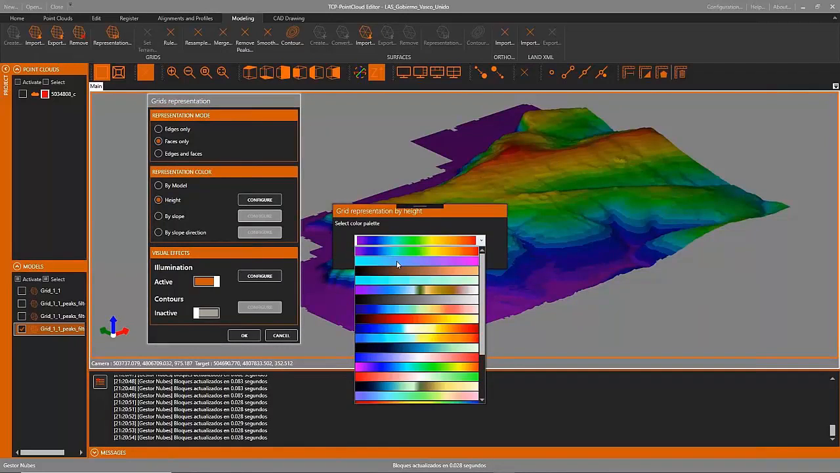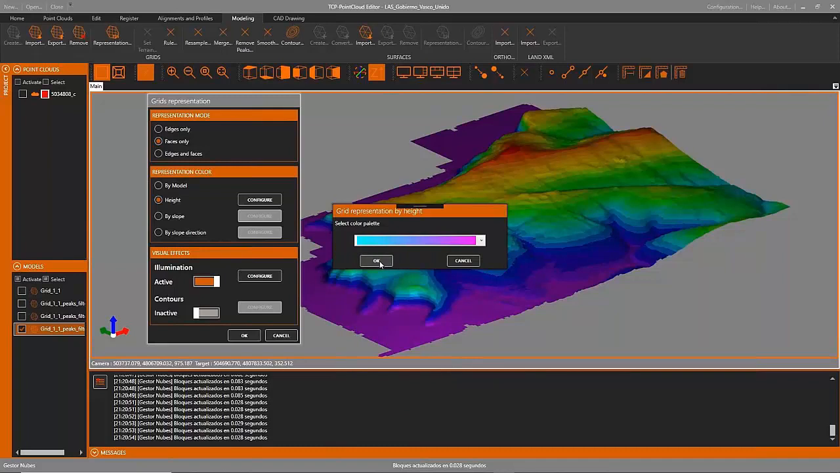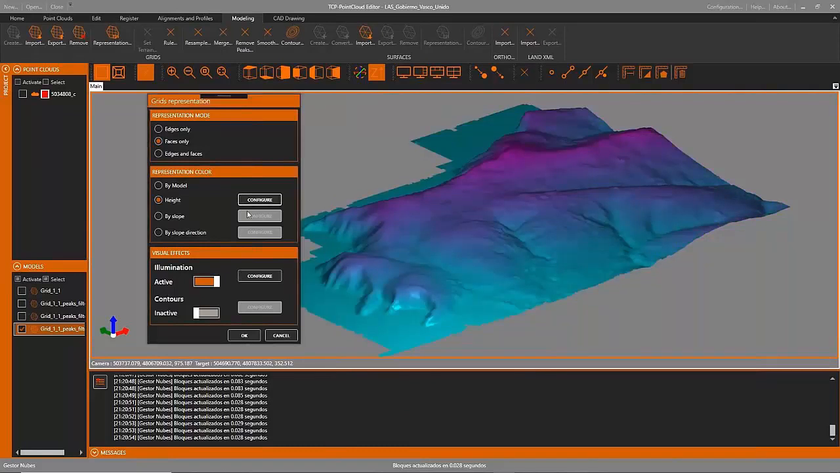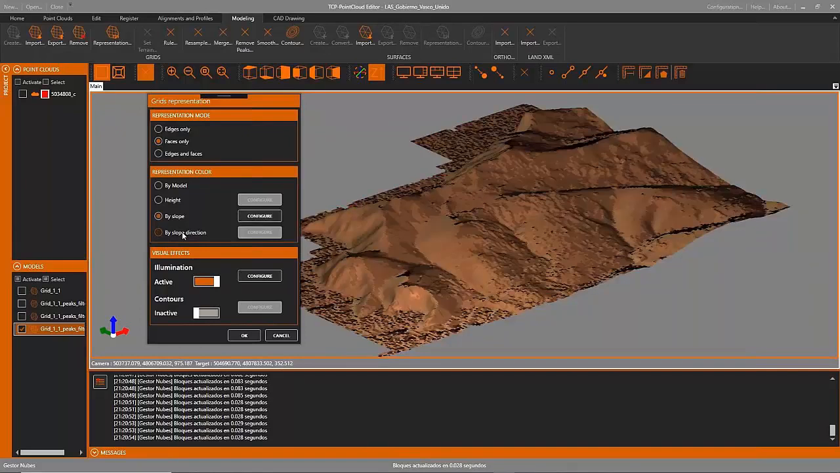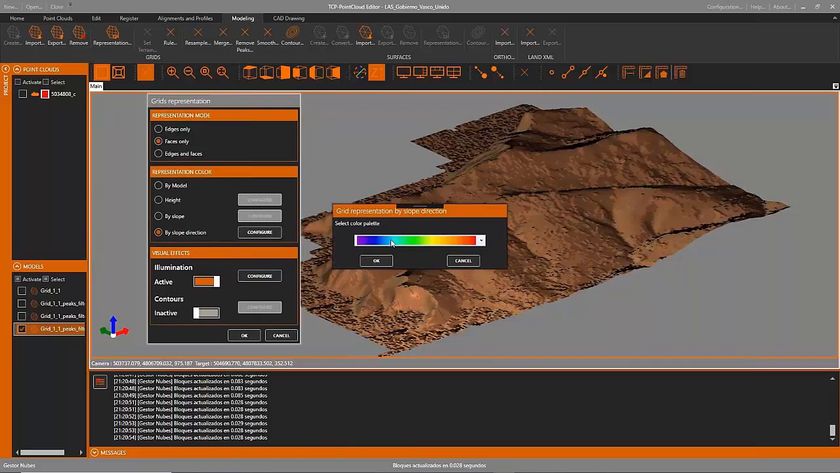Now we are seeing that we can change the representation by height and select the color palette that will be used. We can also show it by slope or also by slope direction. For each representation mode, we can select a different color palette, as we can see.